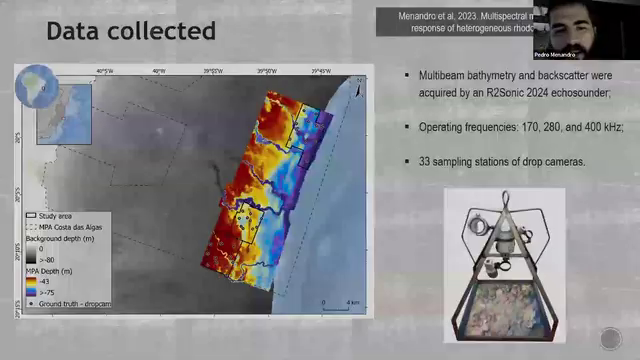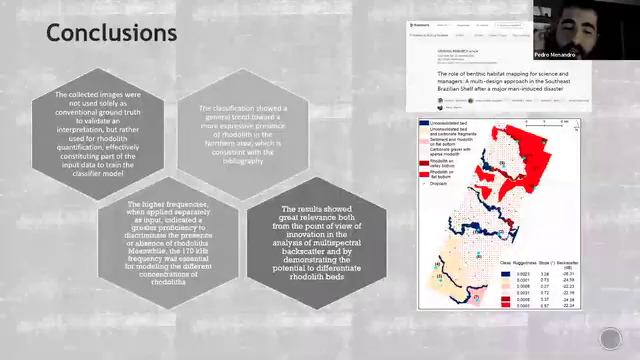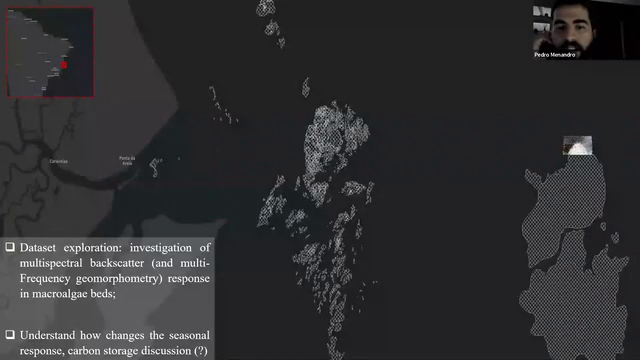Yes, actually in this last work in the macroalgae, indeed, I am expecting a better response from the geomorphometric properties, multi-frequency geomorphometric properties, than the multispectral backscatter, because I'm not sure if we would identify this level of detail for the macroalgae, but it's very much in the beginning. So any suggestion would be very welcome.